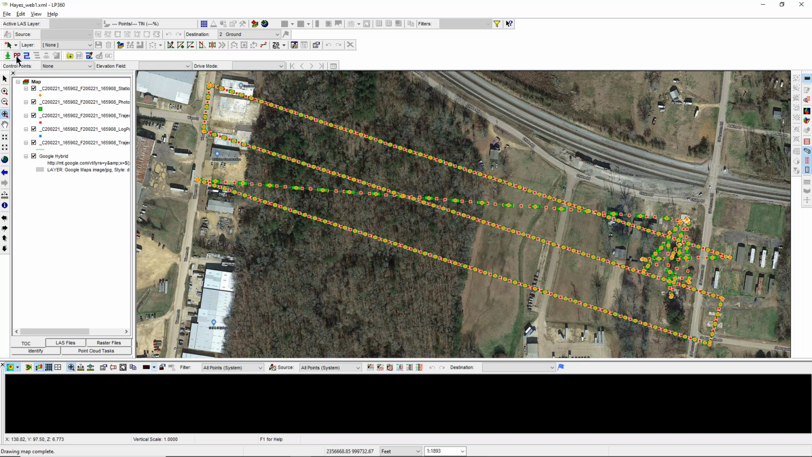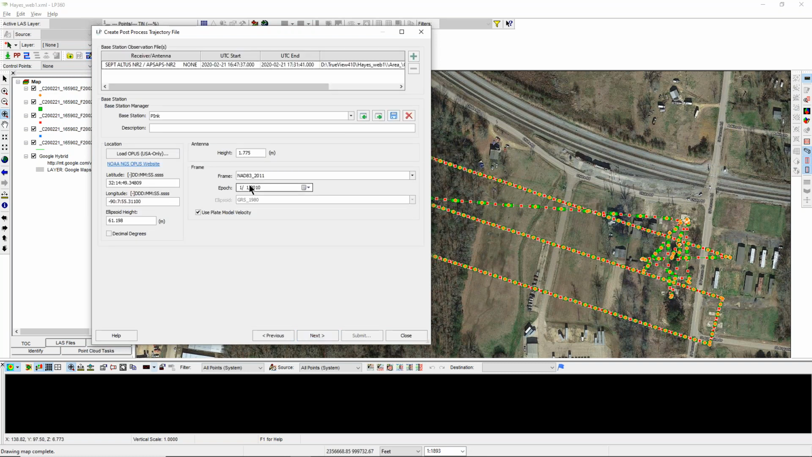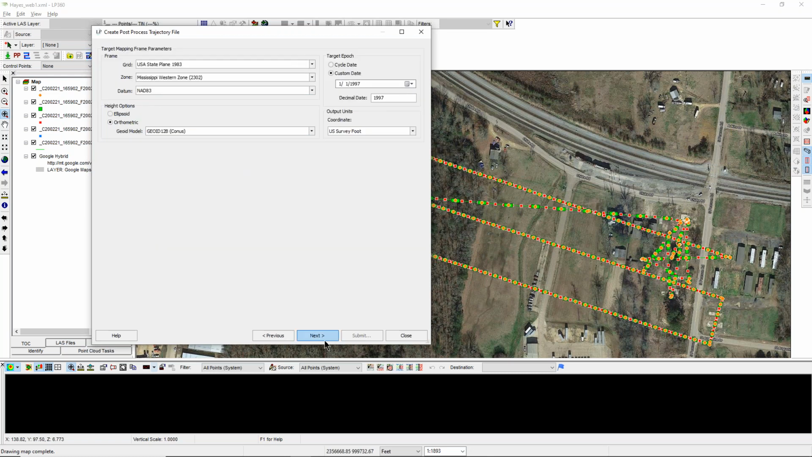So I'm going to do the trajectories now. So I'm going to hit this. You notice I got it set up for single base. I always run that. There are other ways to get your stuff, but I think it's just better to have a base sitting right there on site, static, collecting information. So the dates are right. I'm going to go on to next. That is correct. That is correct. Next. That is correct.